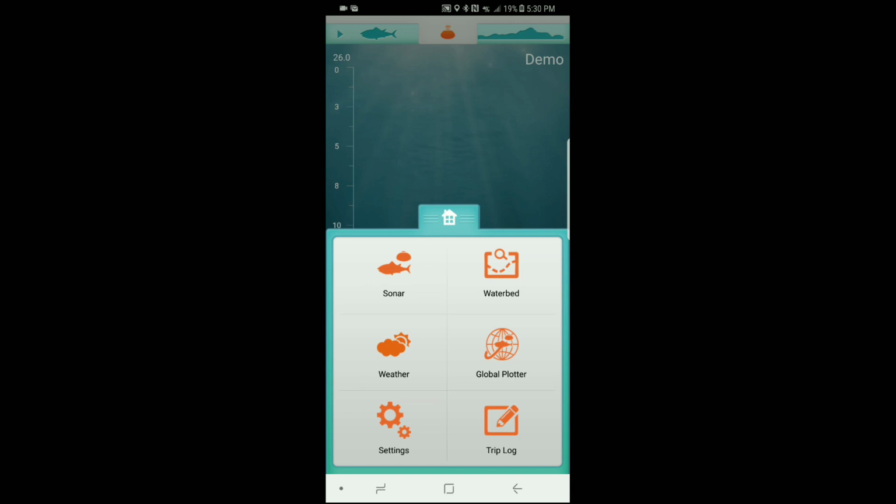All right, one last thing. Your trip log here will actually log your trips. If you were in a hot spot, a hot zone, and you were catching some nice brim, catfish, bass, whatever, this will basically log that trip for you so that you can go back to that same spot. So, a lot of nice features in the app.